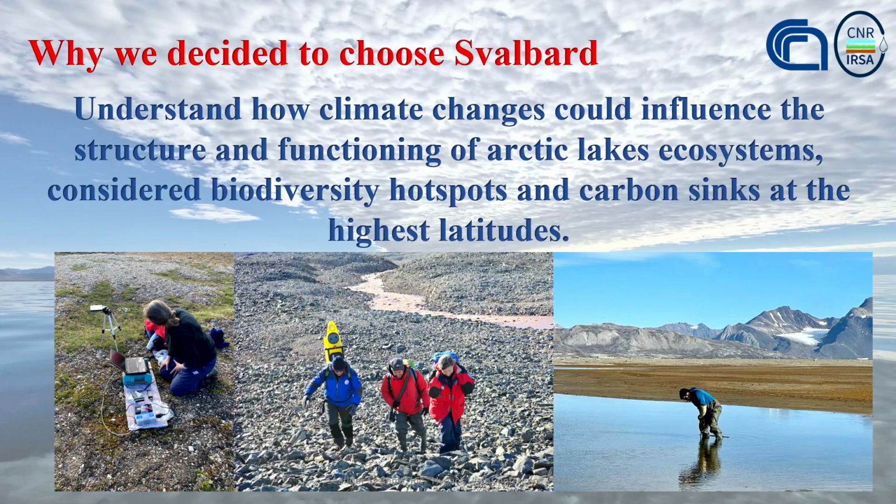So why did they choose Svalbard? For millennia, lakes in the Arctic tundra have locked up huge loads of carbon in their sediment and in the ice. But as the Arctic becomes warmer and wetter, scientists believe these lakes could be turning into sources of carbon, which would have important consequences for the world's climate as they're released from the melting glaciers.